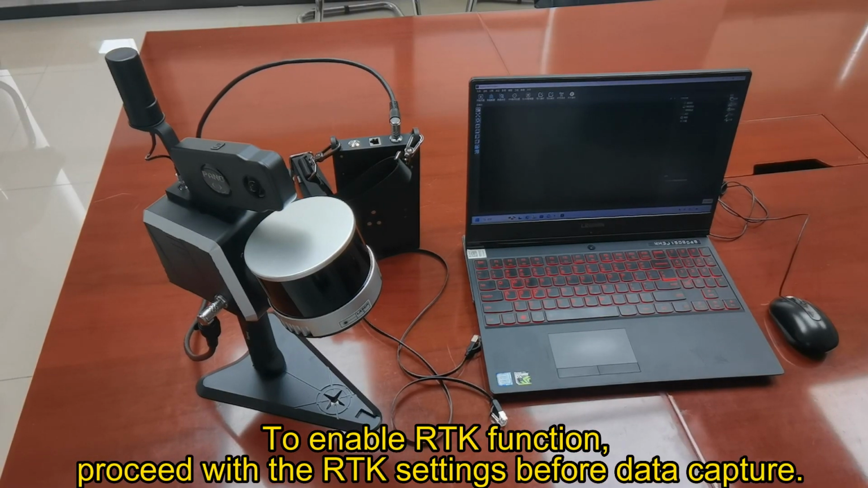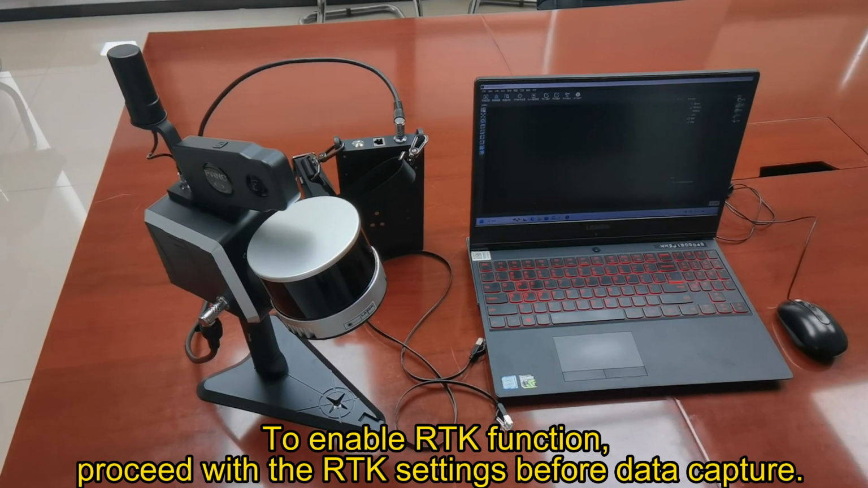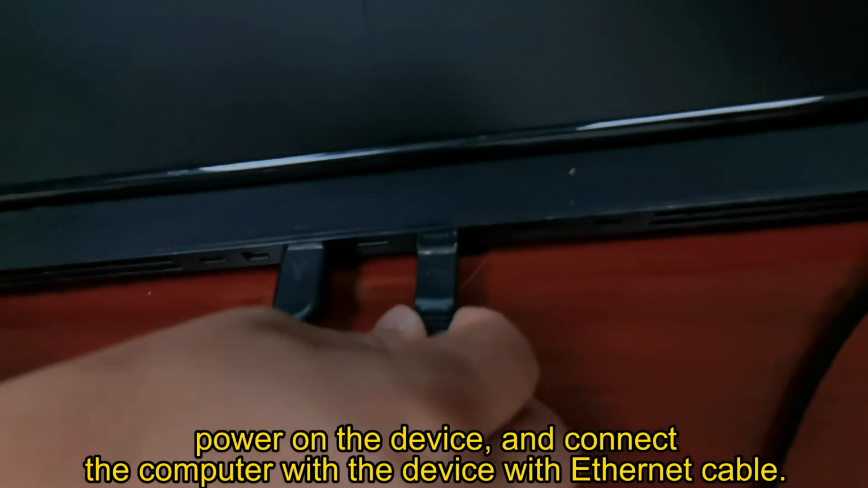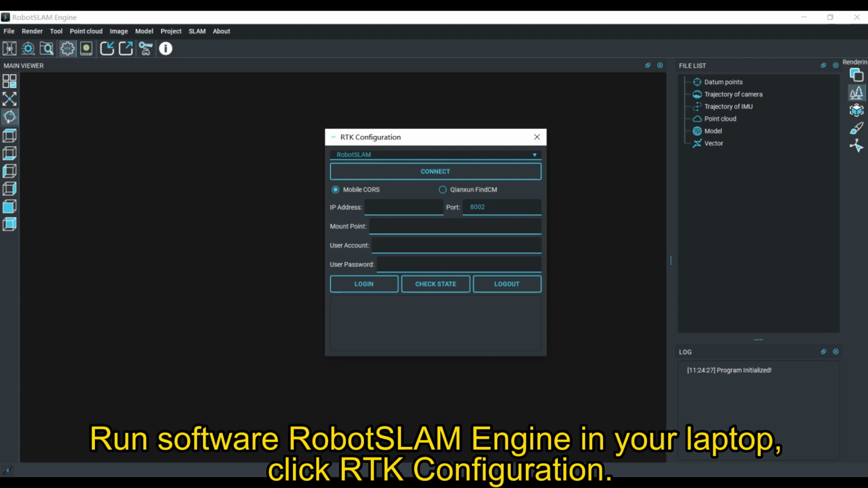To enable the RTK function, proceed with the RTK settings before data capture. Insert a nano SIM card into the slot properly, power on the device, and connect the computer with the device with an Ethernet cable. Run the software RobotSLAM engine on your laptop.